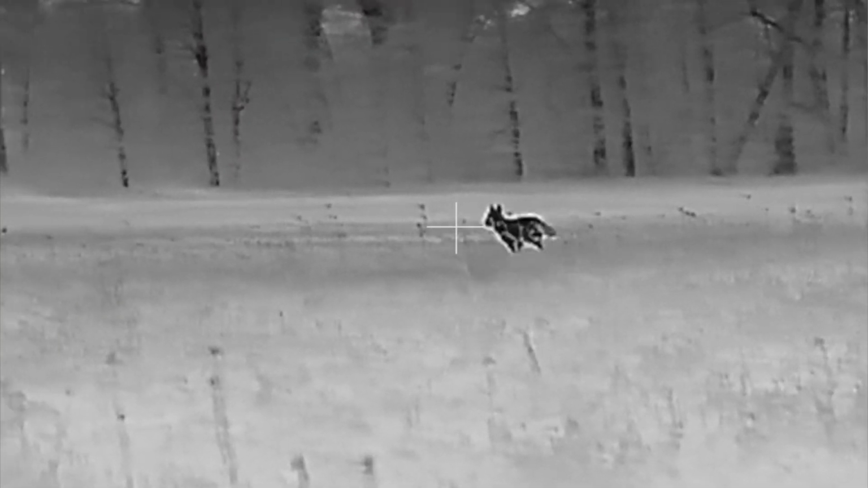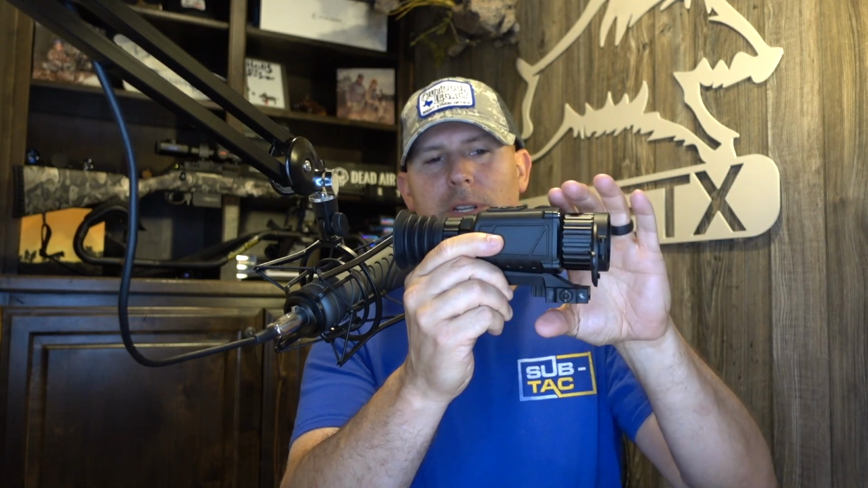So, doing a walk around of the scope, just so I don't have to hold both scopes up, I'm going to hold up the TS35. Like I said, they both look exactly the same. The first thing I want to address is the mount. You may have seen pictures on the box of a mount that has 2 throw levers. This mount right here has 1 throw lever.